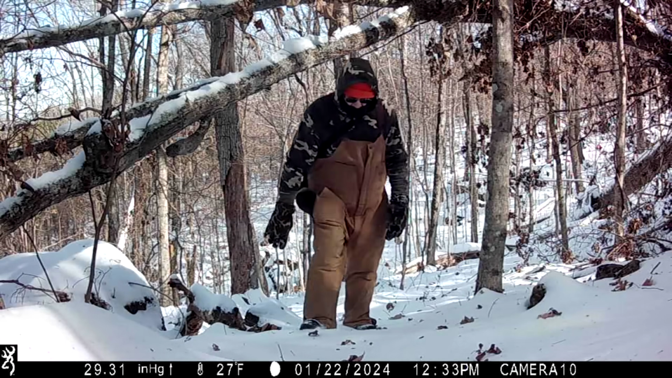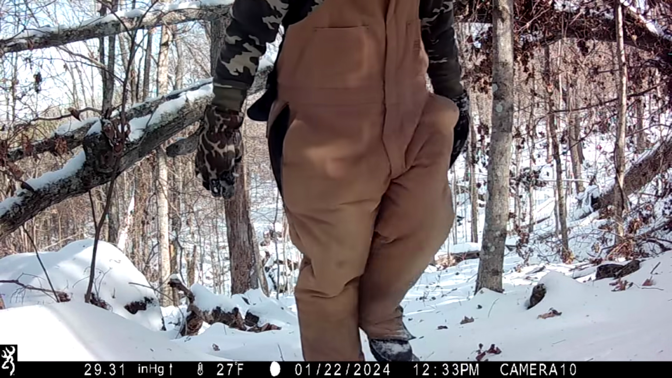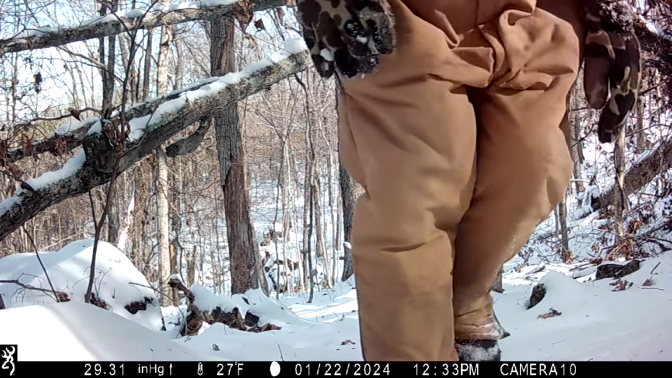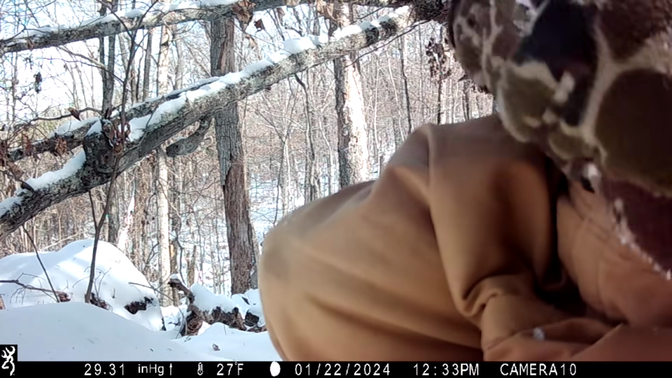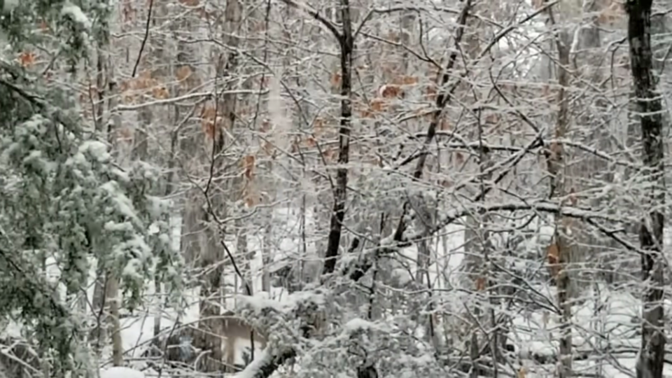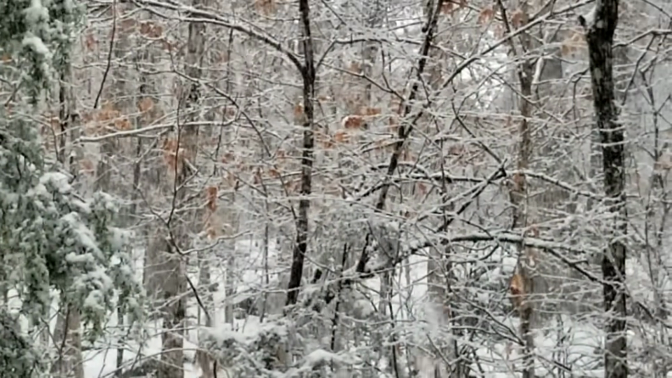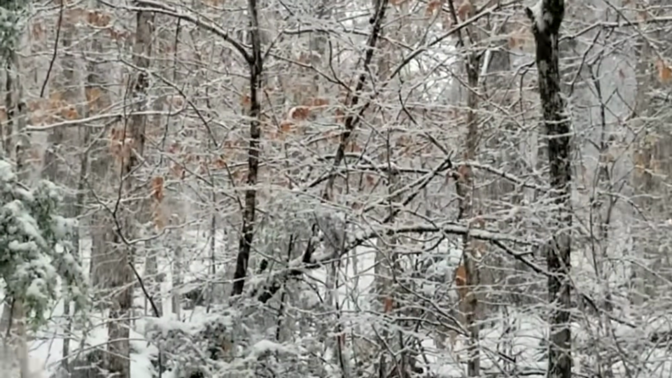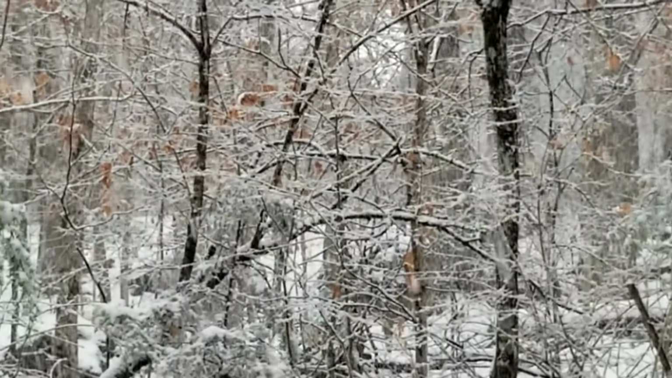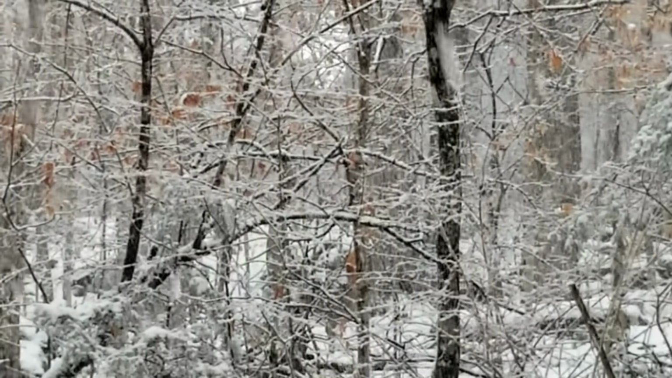Yeah, that's me changing camera cards on a cold morning on top of this ridge. I mean, it's cold. I'm bundled up all I can bundle. But anyway, what you see is always a week behind on these cameras. I tried to get back in there when the snow hit the next day, but it's just too bad for my health and safety. I just wouldn't go up in there.